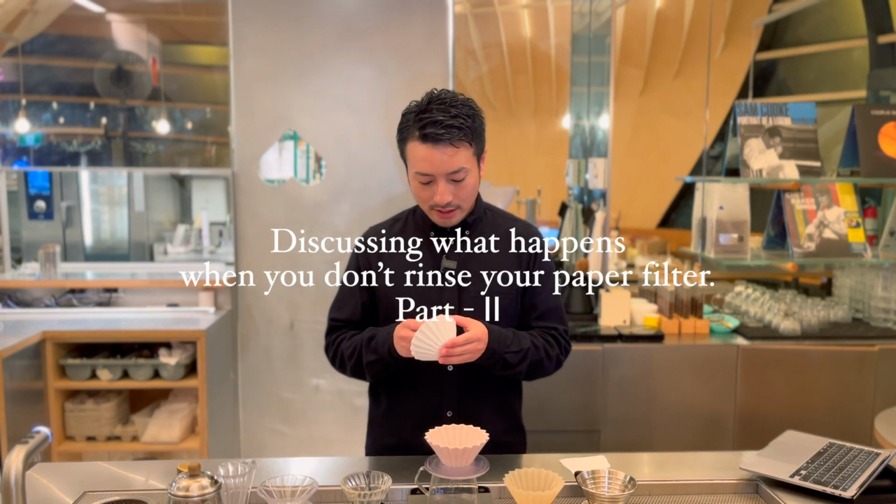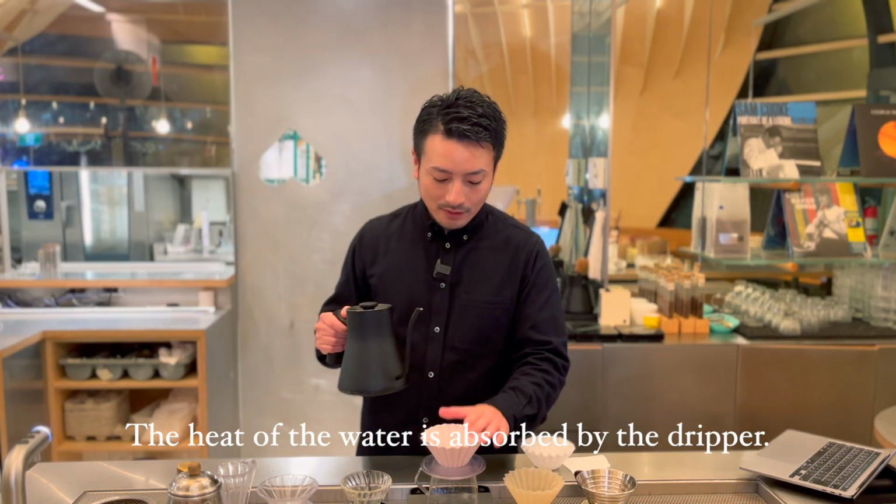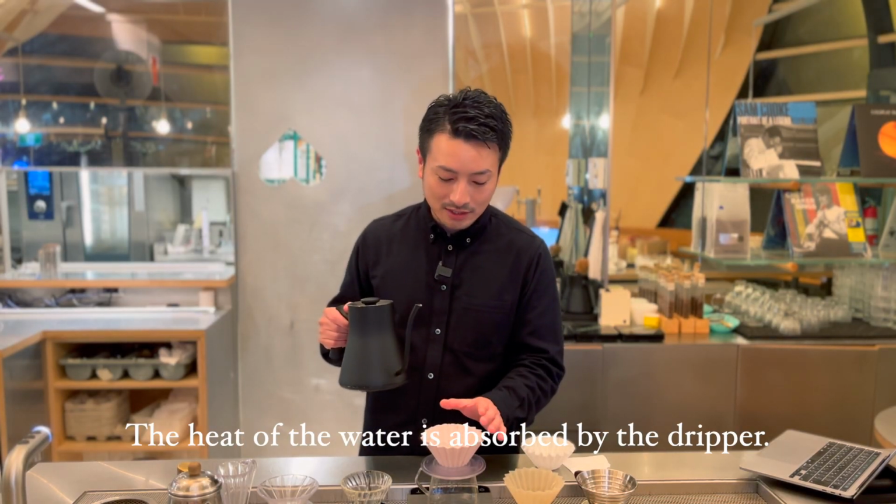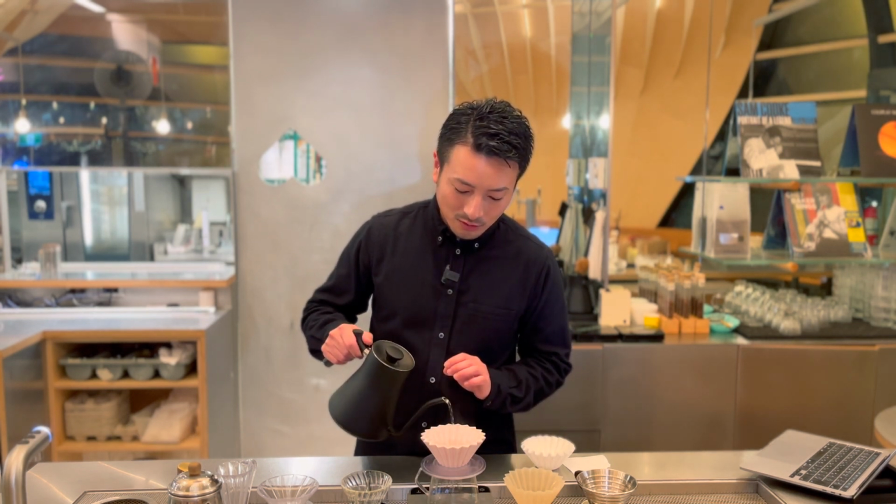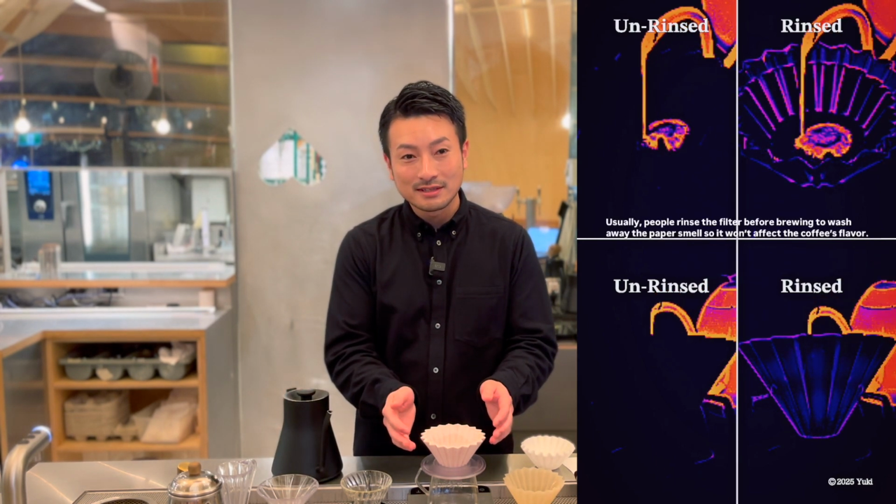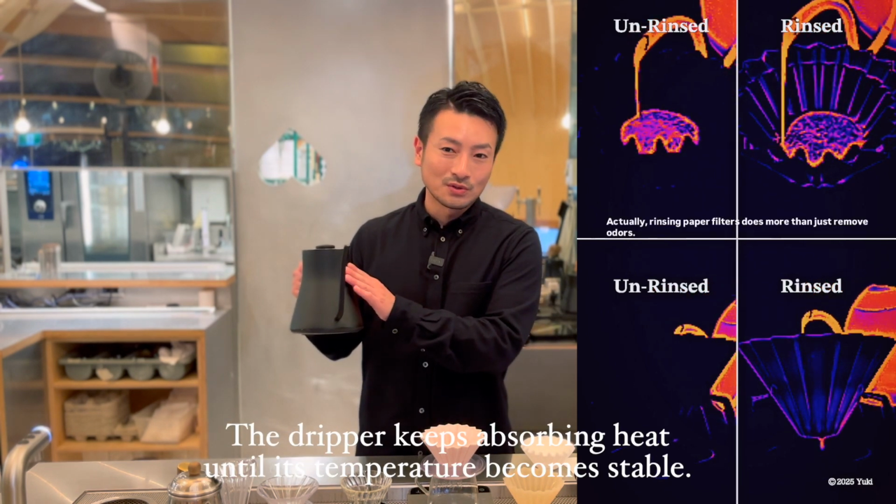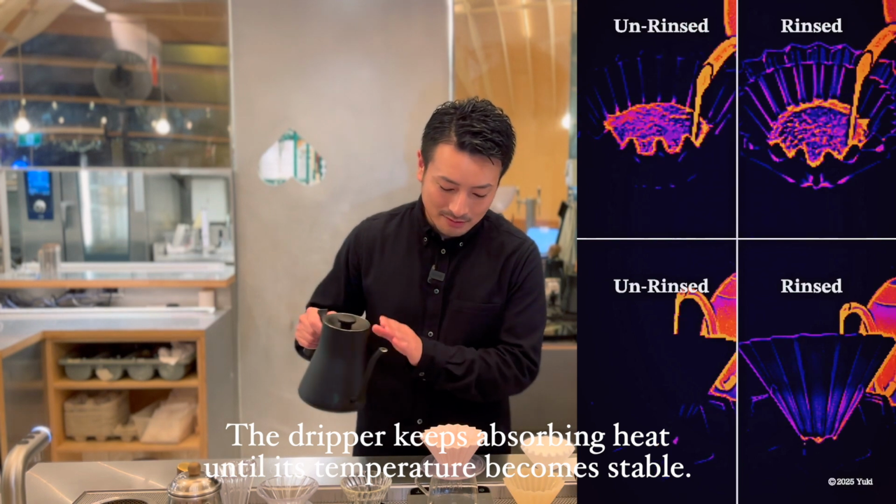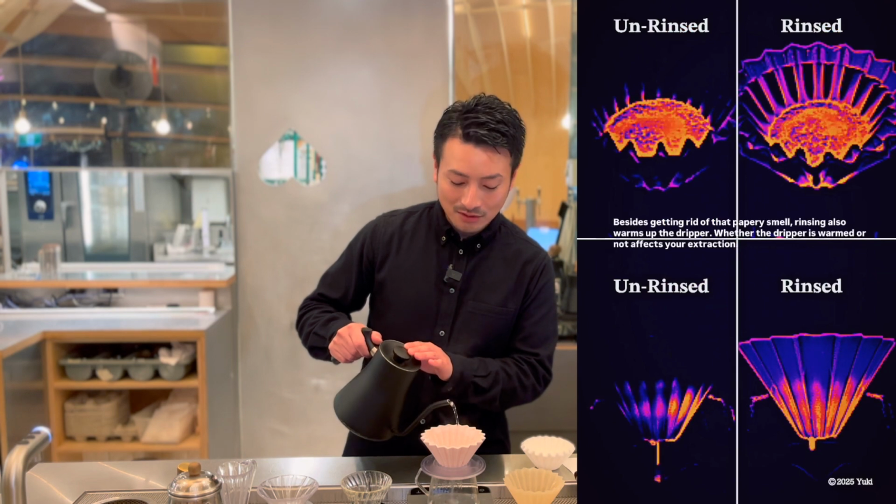Now, let's talk about the second effect that can happen if you don't rinse your paper filter. If you skip the rinse and use the filter as is, the heat of hot water will be absorbed by the dripper instead of fully reaching the coffee grounds. For example, even if you start brewing with 90 degrees Celsius, 194 degrees Fahrenheit, if the dripper is cold, it will absorb some of the heat. That means the actual water temperature hitting the coffee grounds could drop by several degrees, or even more.